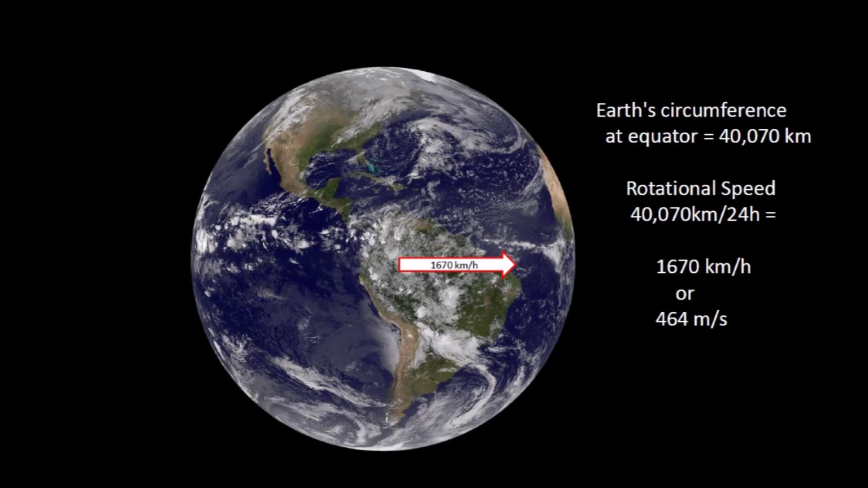We can calculate the effect of the Coriolis effect on the emplacement of the Carolina Bays by considering that the Earth is a rotating sphere with a circumference at the equator of 40,070 kilometers. Since the Earth makes one complete revolution once every 24 hours, the rotational speed at the equator is 1,670 kilometers per hour or 464 meters per second.